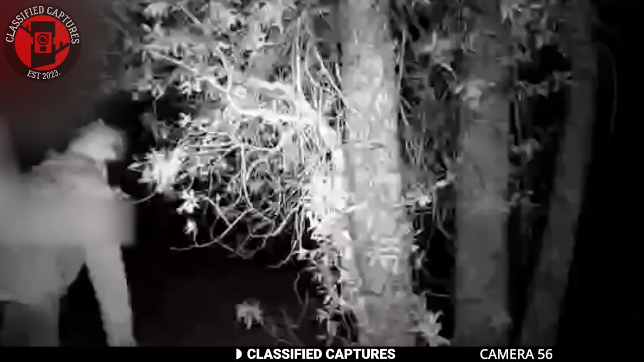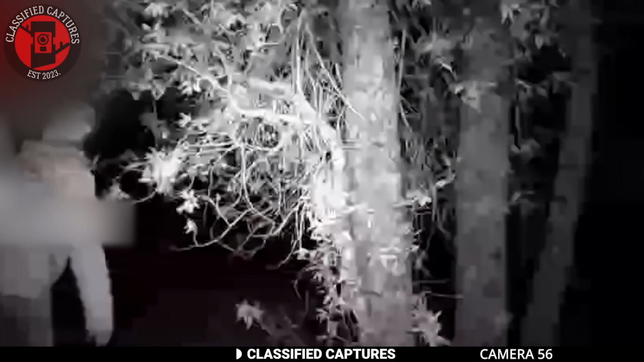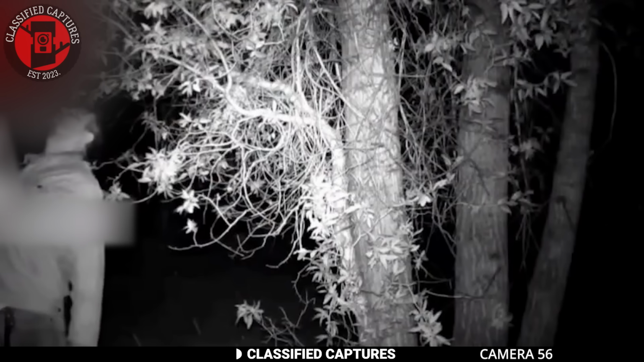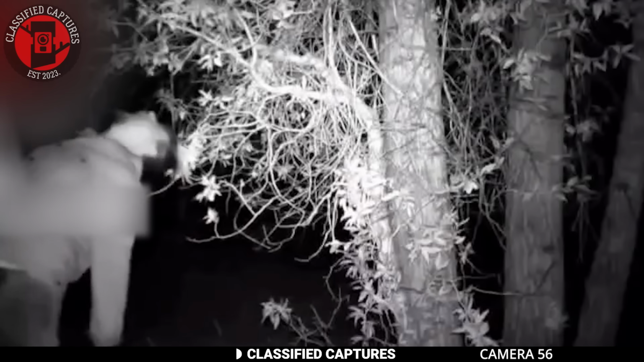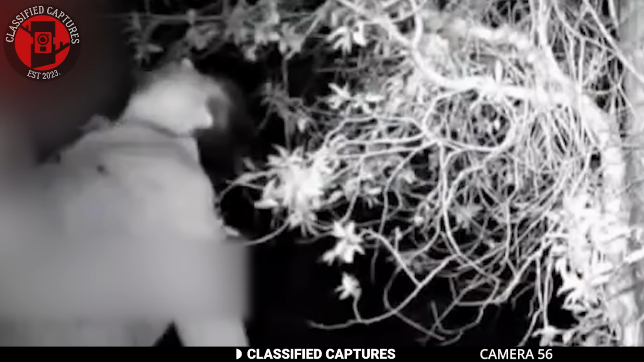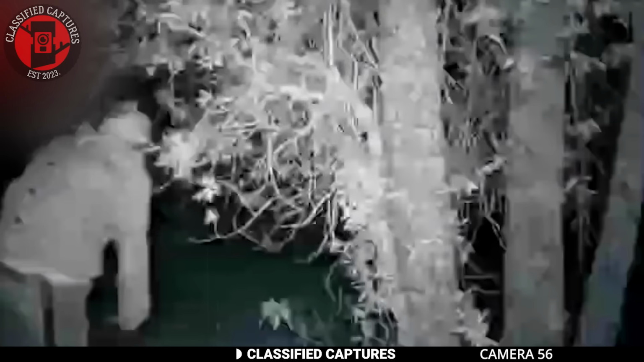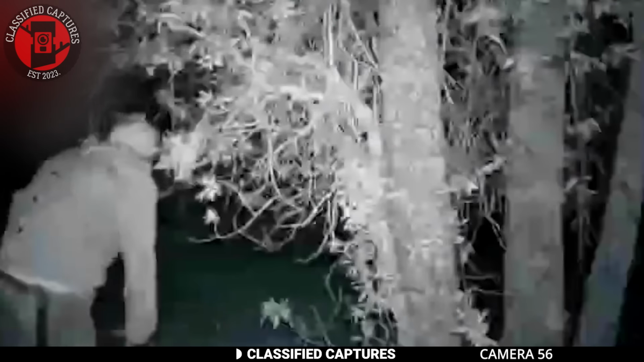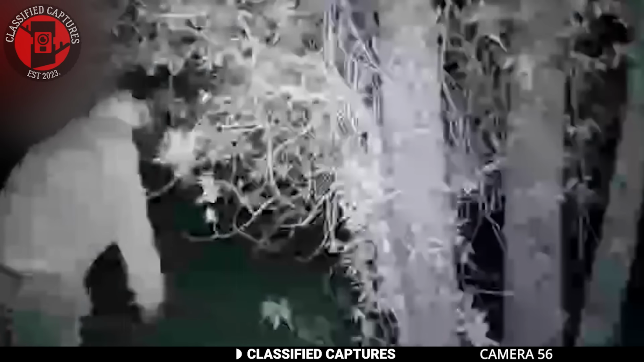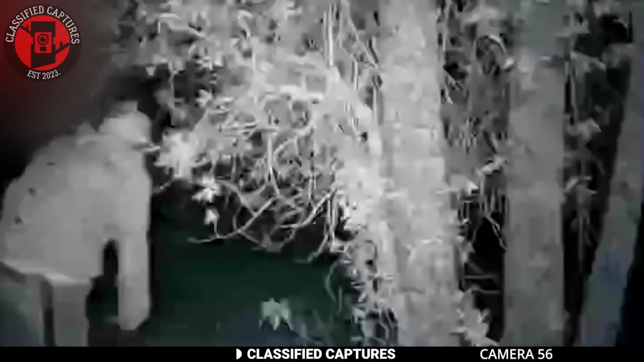In this unsettling video recorded by a trail camera, a man is seen in the dark woods standing beside a tree. Suddenly, he starts displaying strange and contorted movements. Looking upwards, pushing his chest out, bending backwards and twisting his arms uncomfortably, all the while emitting moans of distress. The peculiar behavior of the man prompts inquiries into potential explanations for his actions. Viewers may ponder whether he is undergoing some kind of possession, encountering a supernatural force, or even undergoing a transformation into a creature like a skinwalker.